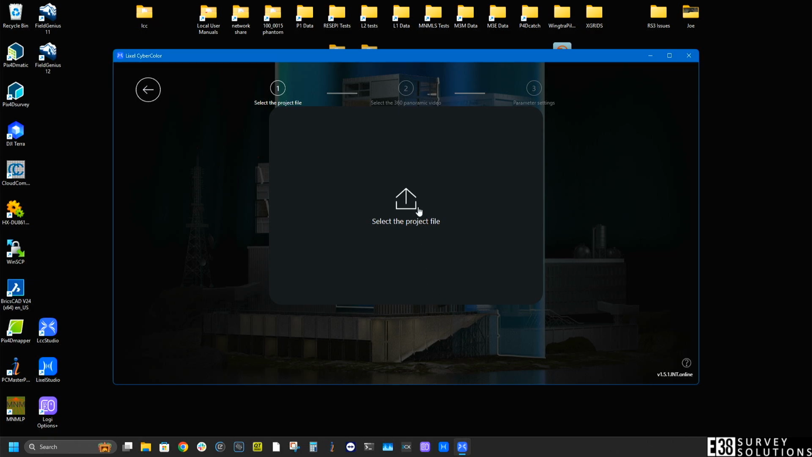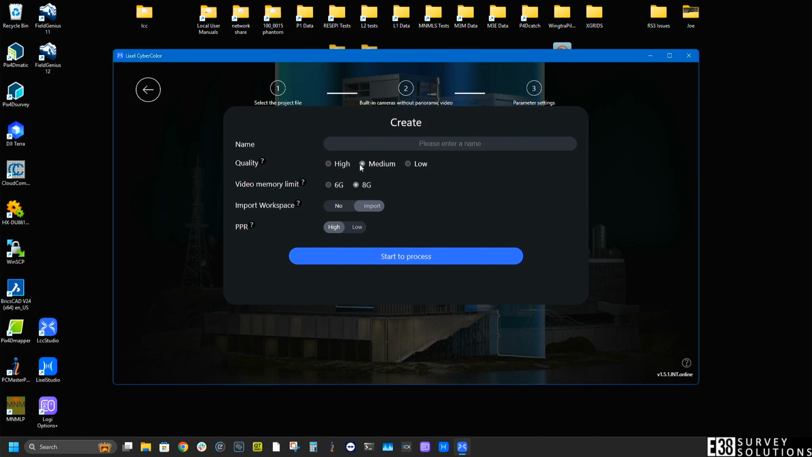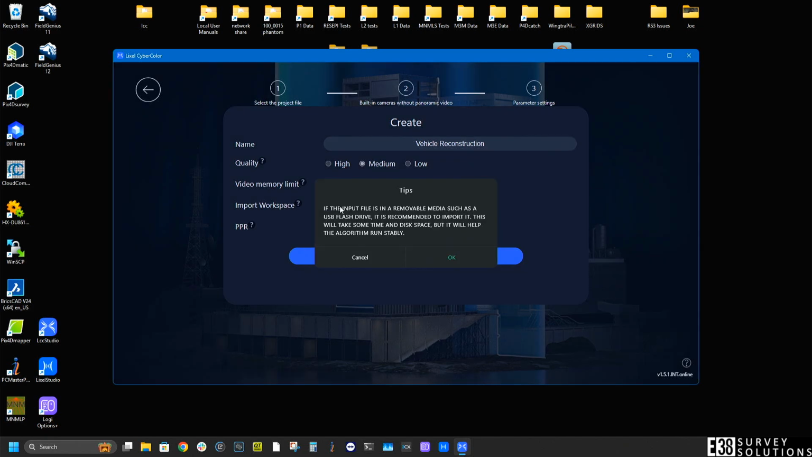Once you have the folder of your scan selected, there are a few options for the processing. We'll name the model, then choose our processing parameters. Quality, video, memory limit, and PPR will all have effects on the processing time, while the import workspace option is for saving a local copy of the scan directly from the L2 itself. Since the mission folder for my scan is already saved locally, I will select No.